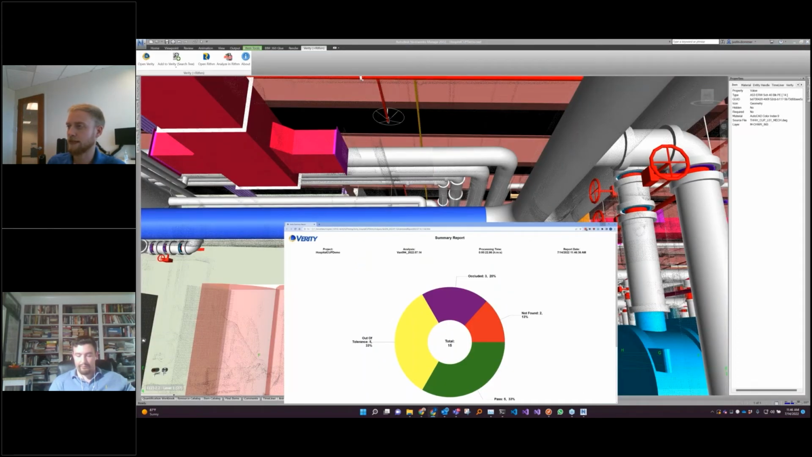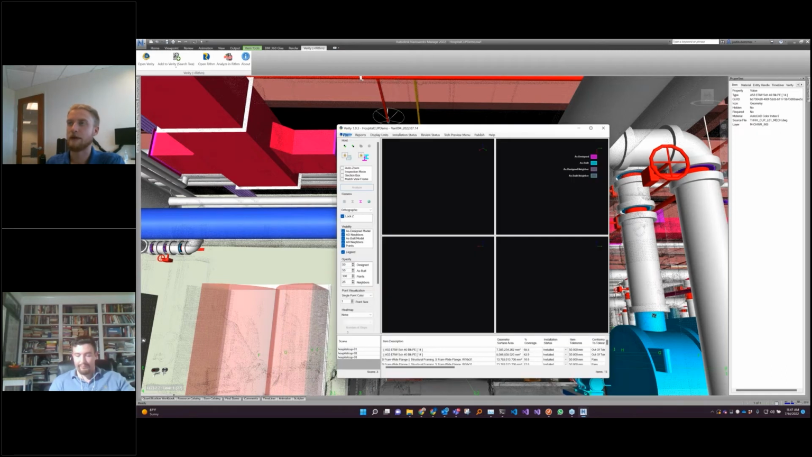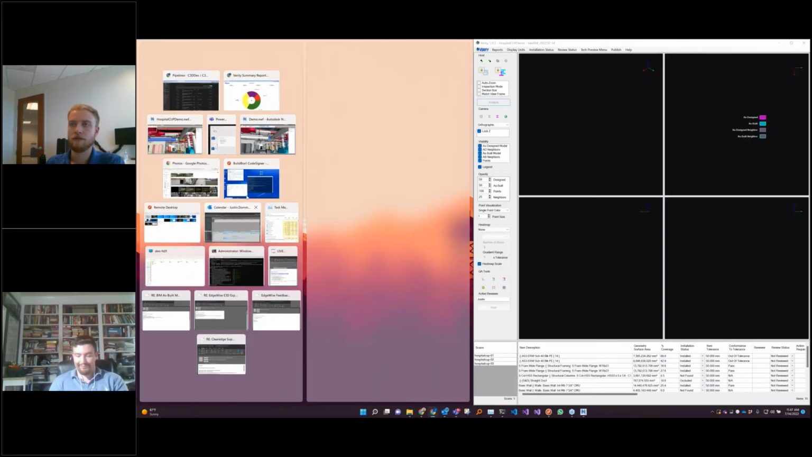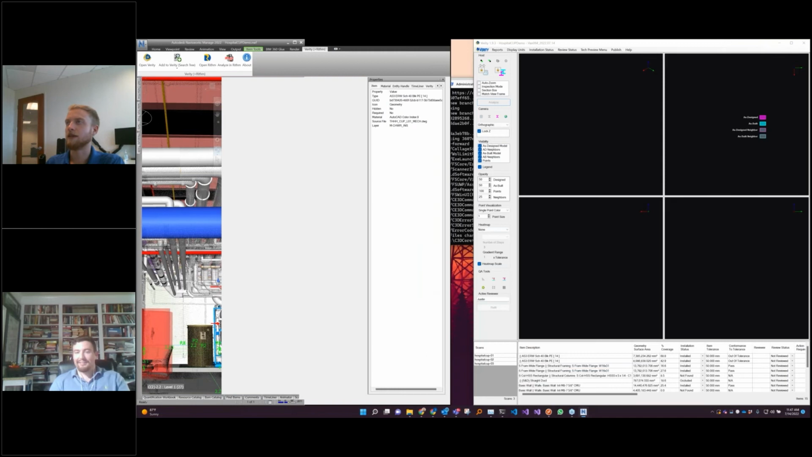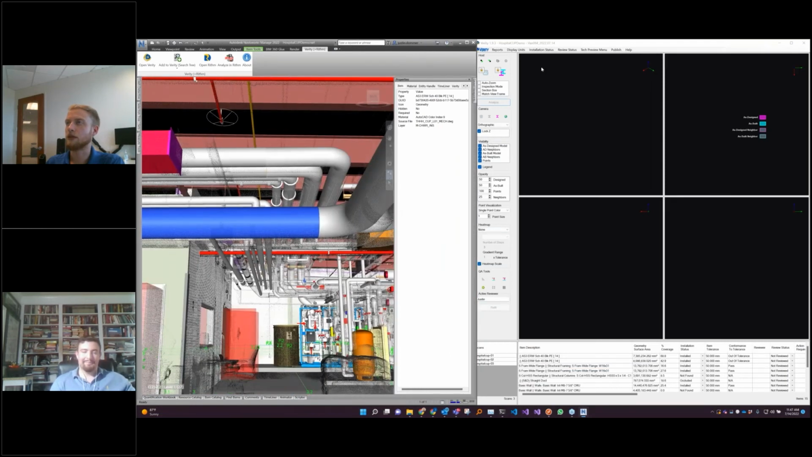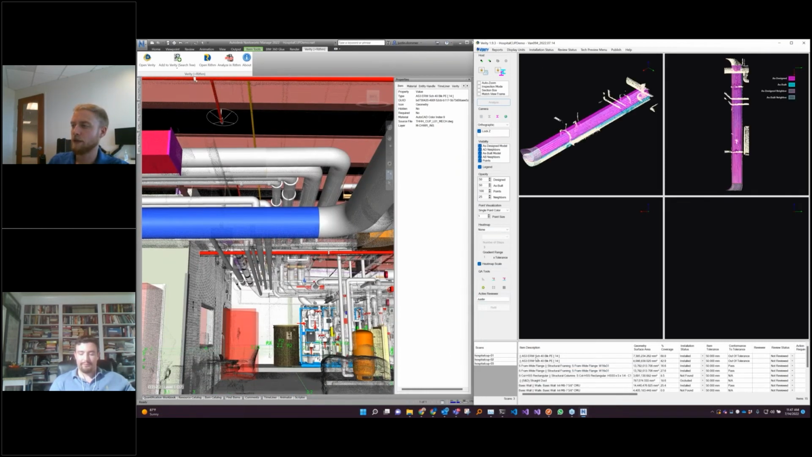As far as reviewing things, it is super helpful to just have things side by side. If I can find where I put that, there it is. Windows 11, I have not gotten used to that yet. Close enough. All right, so if I select an element here, I can look at it.